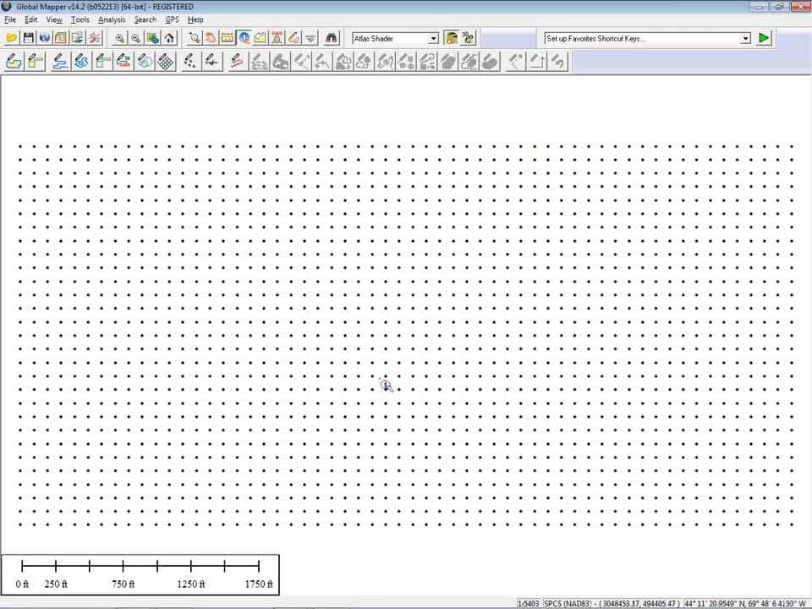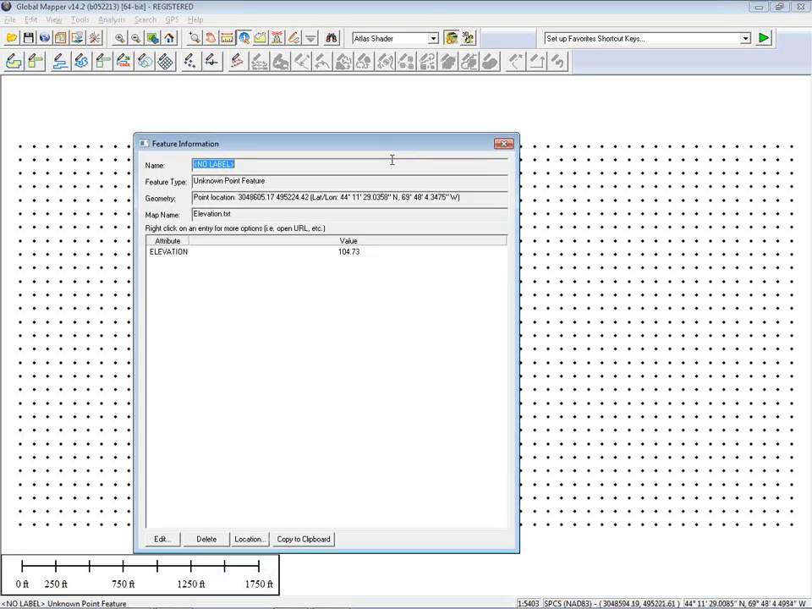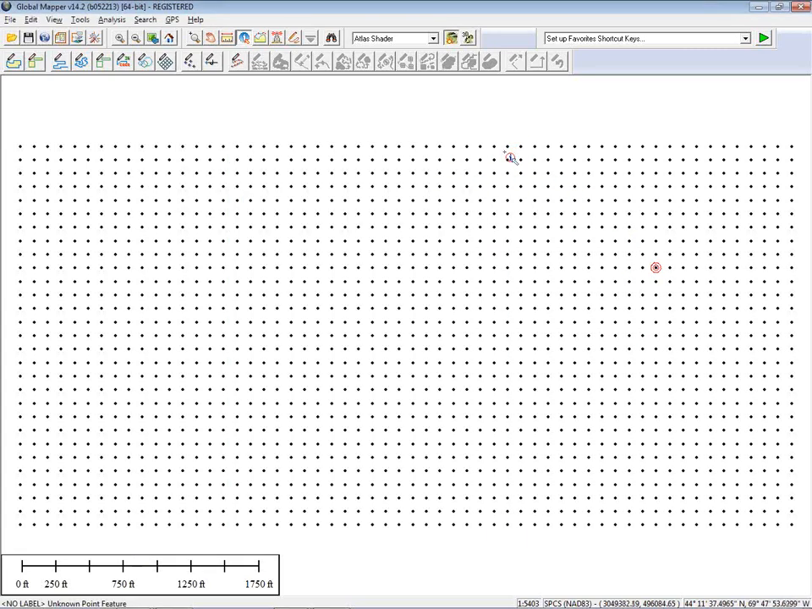And as you'll see, I end up with an array of points. This is a simple point import tool. If I use my feature info function within Global Mapper, you'll notice I have an elevation assigned to each of these points. So I have essentially the raw material for generating an elevation surface.